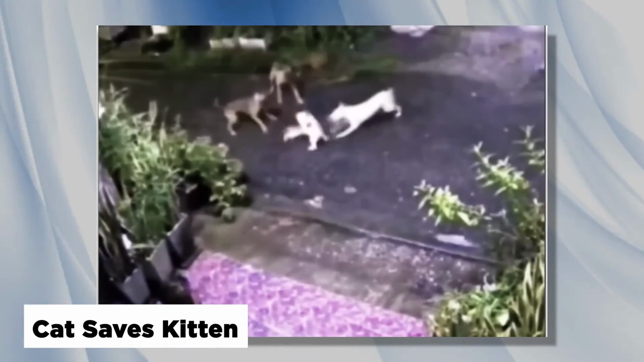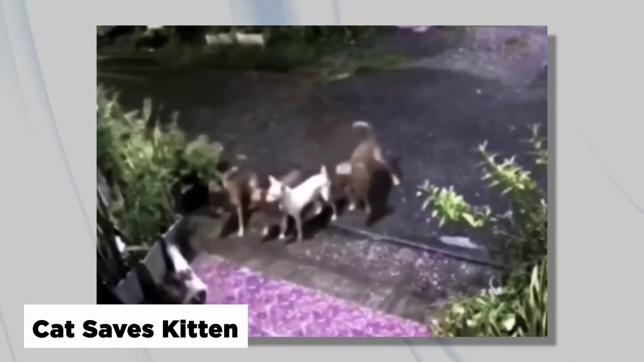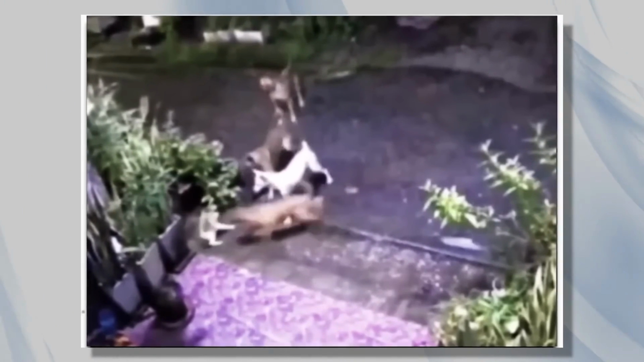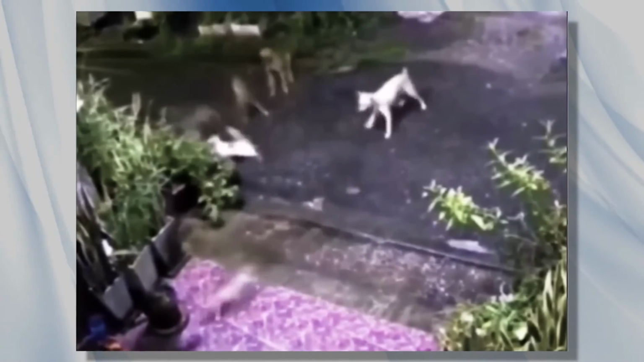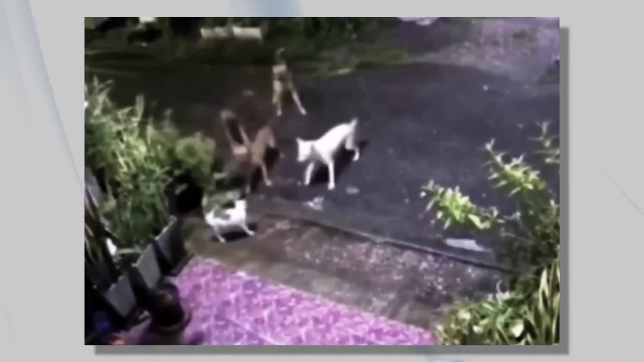Cat saves kitten. This next video was caught on a security camera on a dark alley type street. A young kitten has been bombarded and cornered by a wild pack of aggressive street dogs. A cat is no match for even one of these dogs, let alone an entire pack. The young kitten does its best to fend the dogs off, but it's just a matter of time.